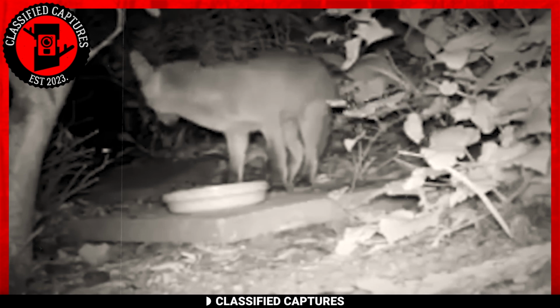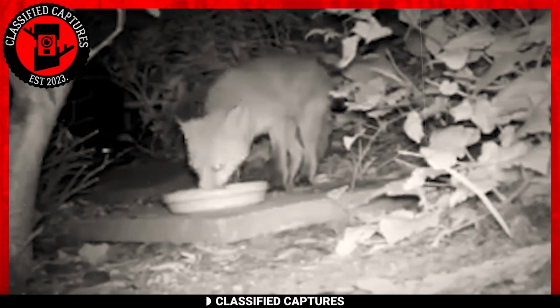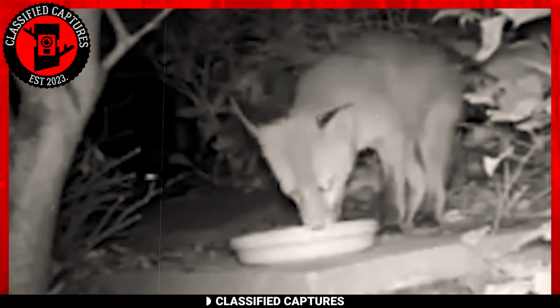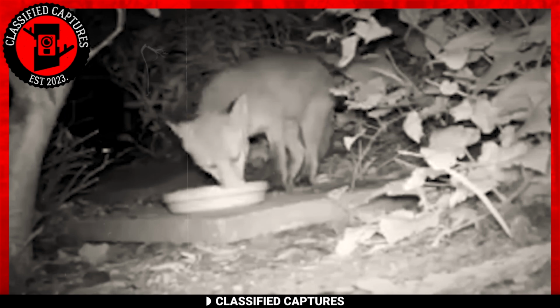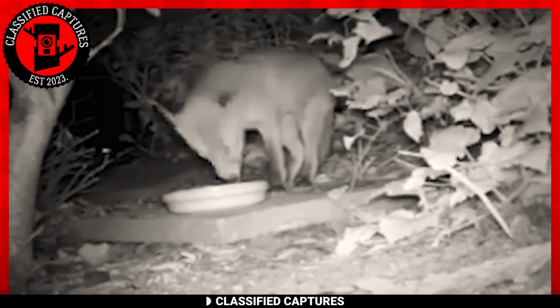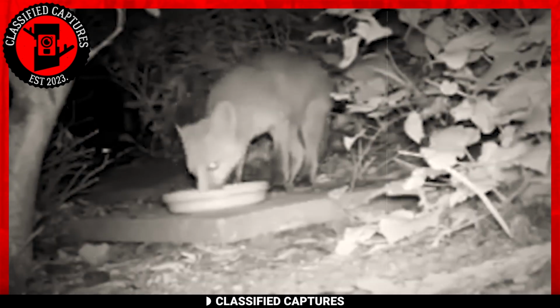Speaking of mysteries, here is another one. This trail cam footage captured something sinister. As you can see, a fox is innocently scarfing down food left in a bowl, probably by the owner of the trail cam. But watch what happens next. Did you see that? Something swoops in and snatches the fox away.